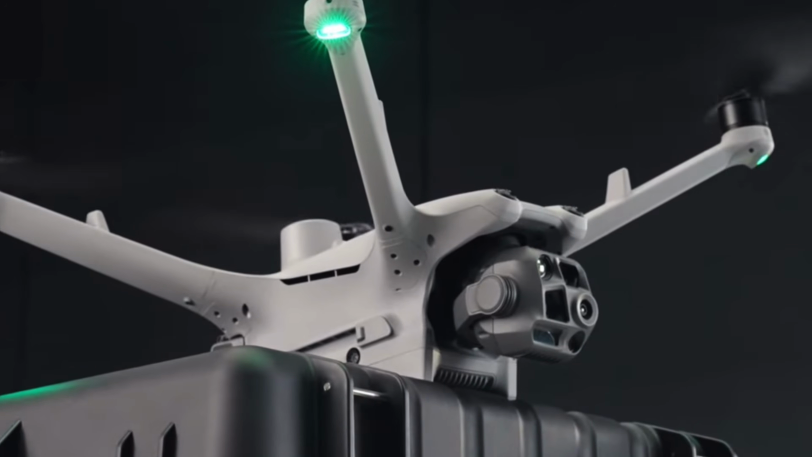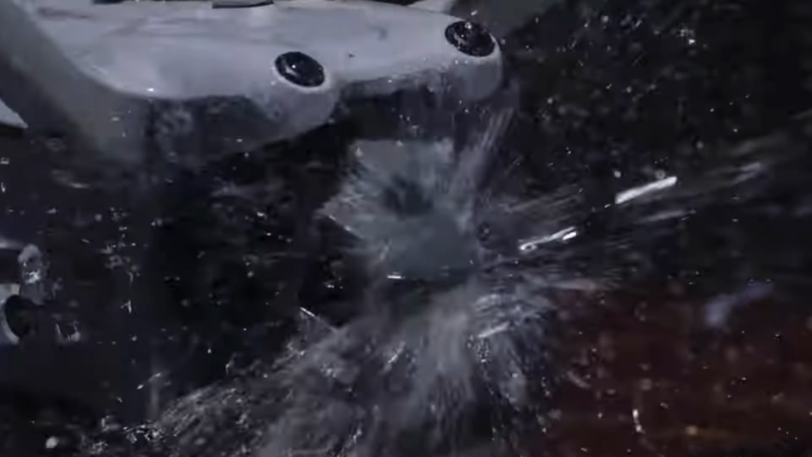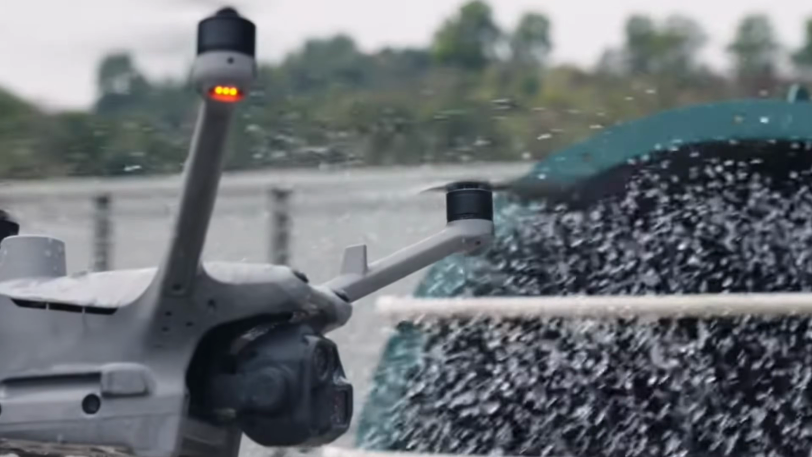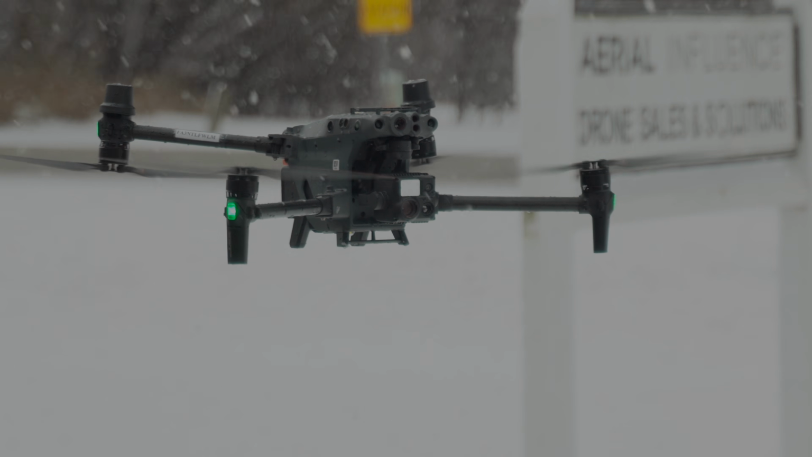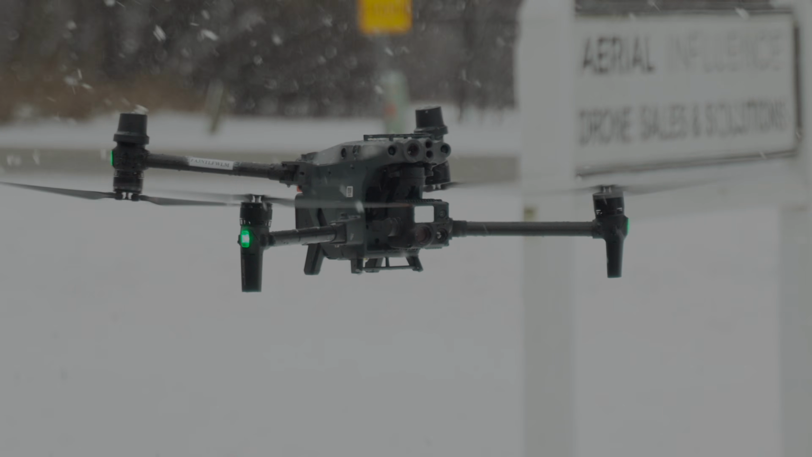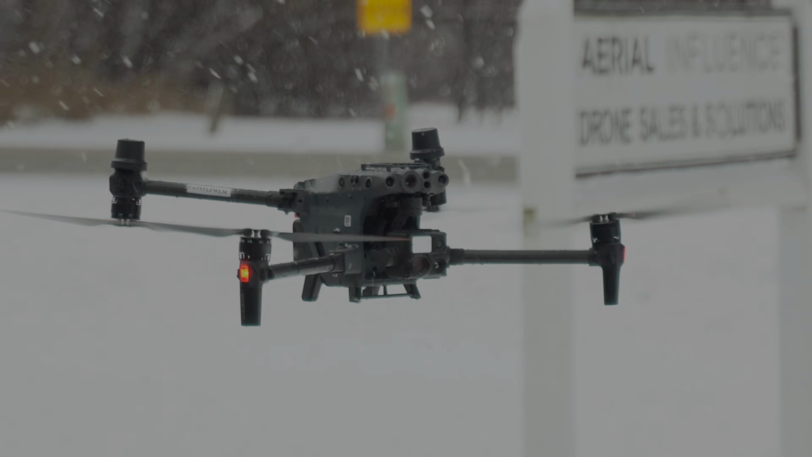Talked a little bit earlier about the weather rating. So both the M4TD and the M30T are IP55 rated. That means you can fly it in rain, you can fly them in snow, and it's not going to bother the drone. Now, I wouldn't go crazy if it's like a crazy blizzard and you can't see with your own eyes. Don't think the drone is magically gonna be able to see with its eyes.